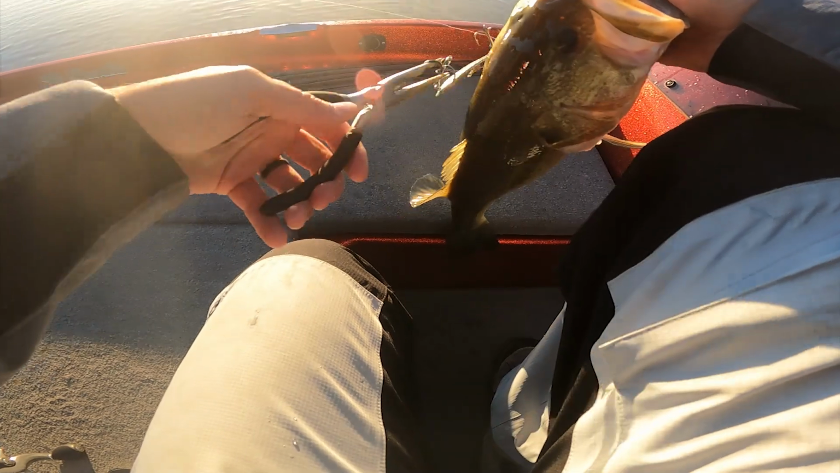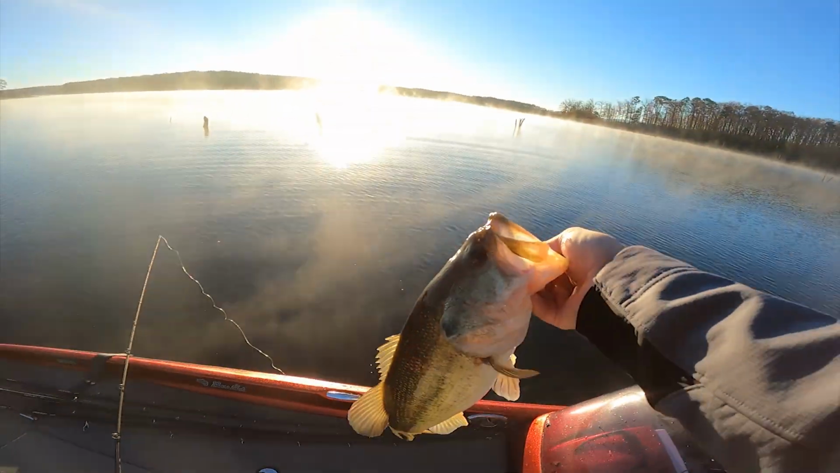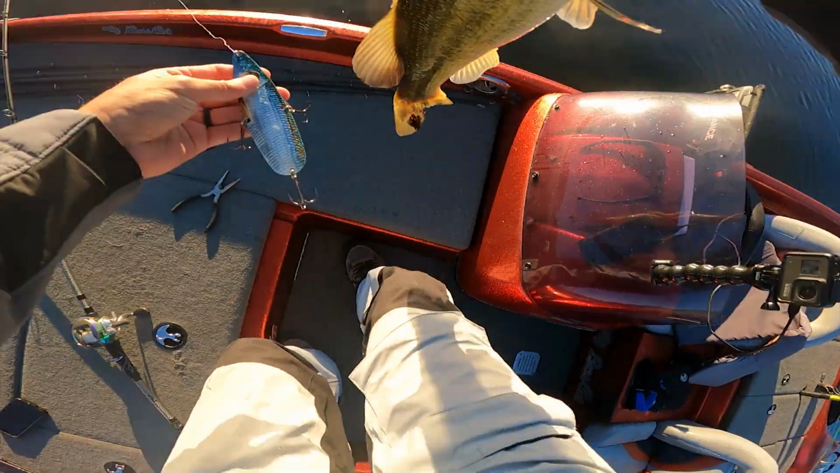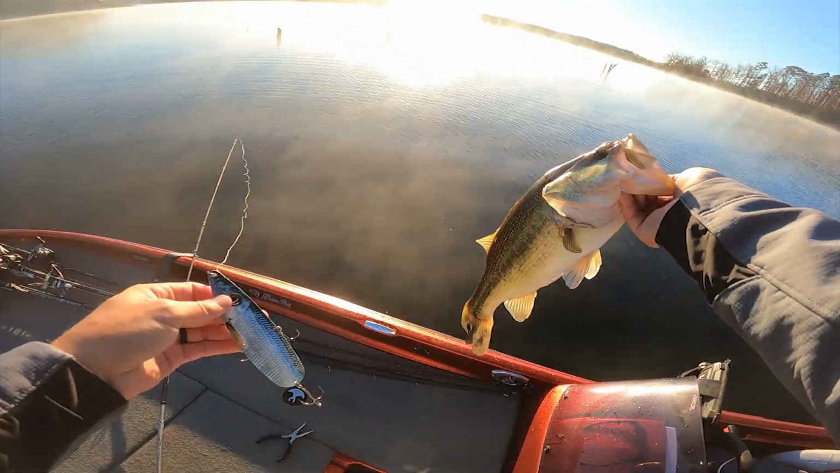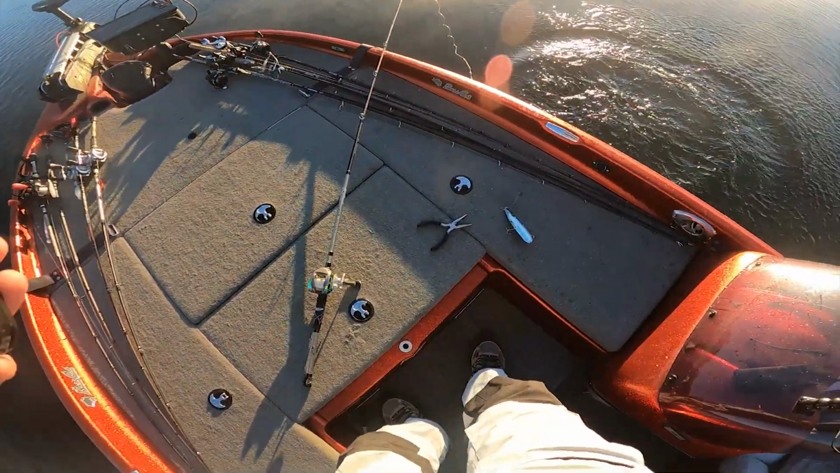Okay. All right. It's our second cast. It's a good 2.5 pound fish right there, guys. For Lake Ouachita, the Falcon. We're going to talk about this here in a second. Let that fish go there. Oh, that's so cool. That is so cool, guys.